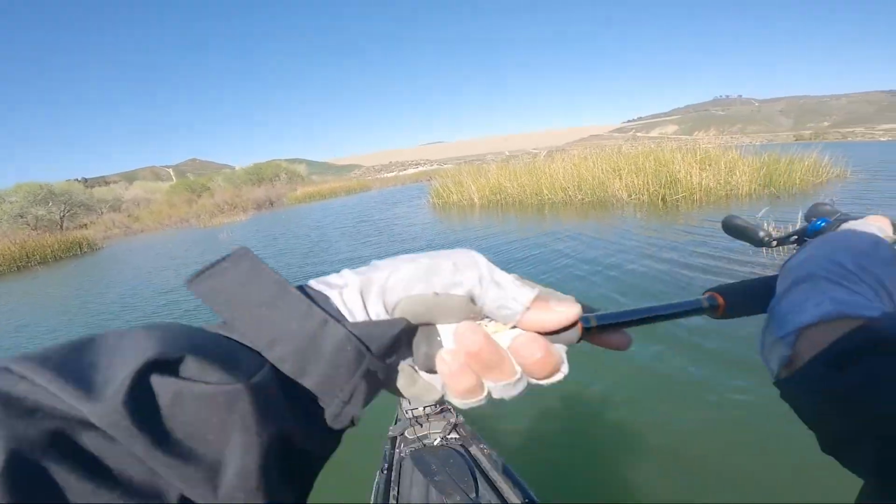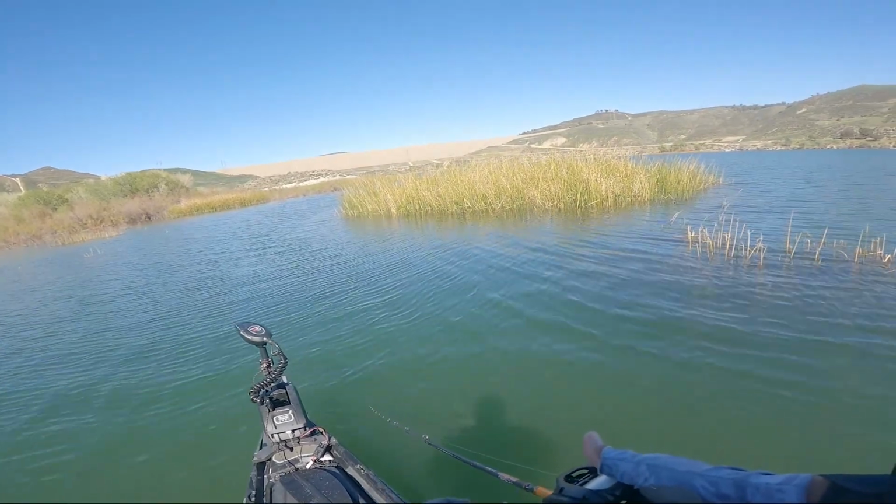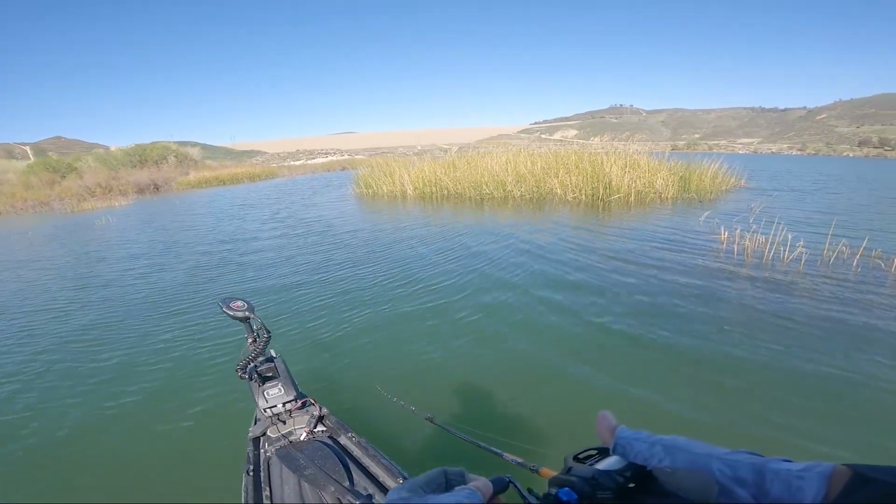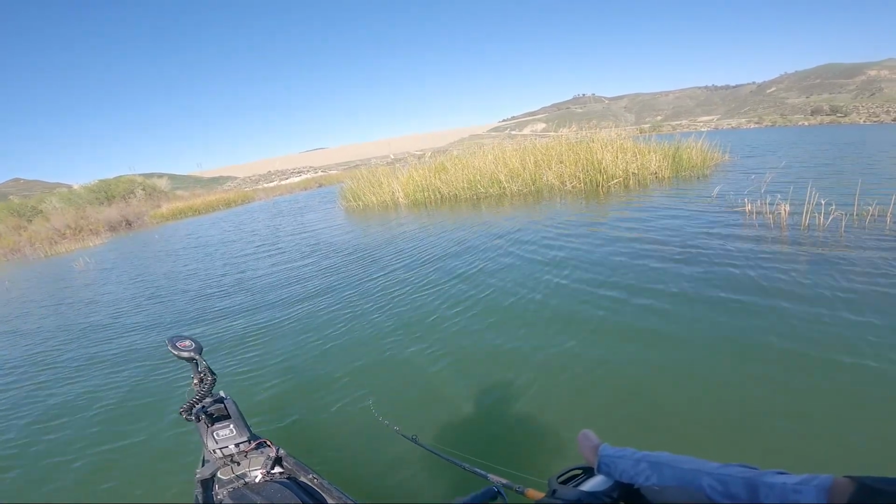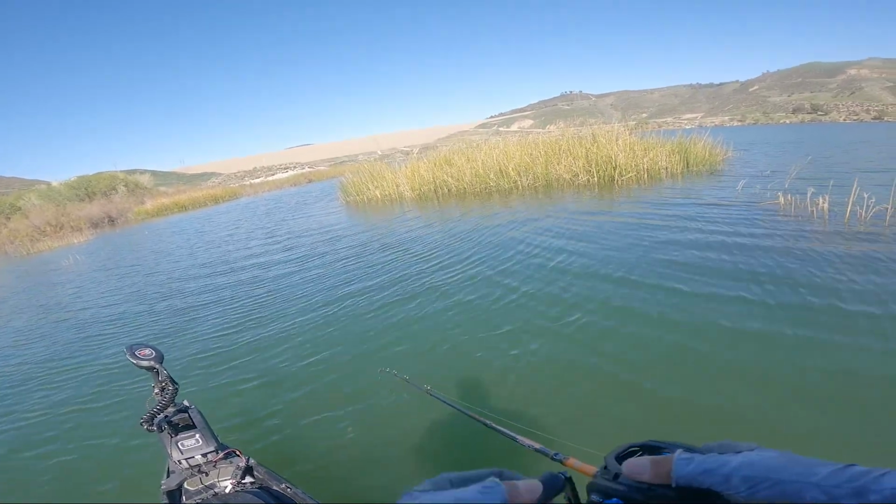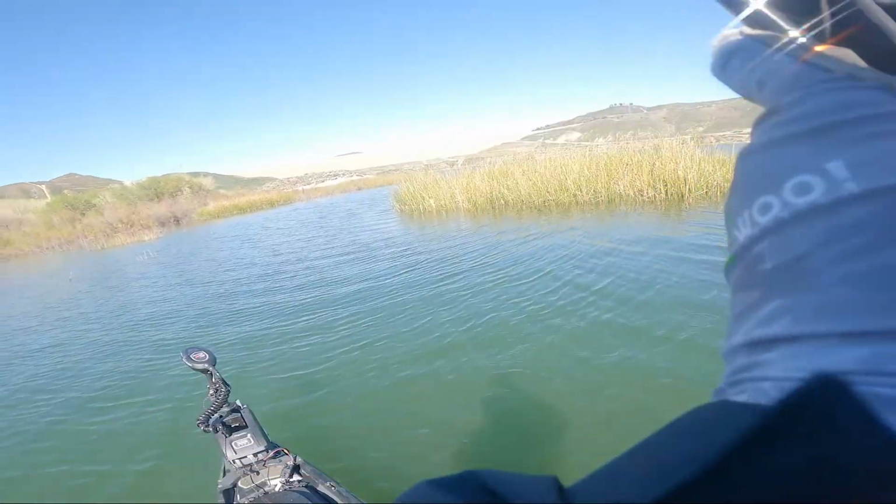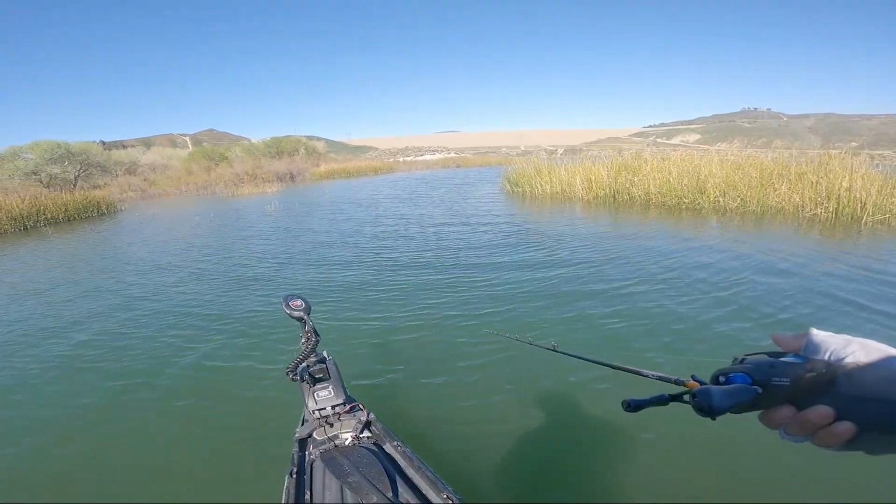But yeah, I'm just fishing that additional bait that I decided to throw, the chatterbait that has a shad color pattern on it. And I'm just working it on the edges of those tule berms and on the edges of all that brush that's submerged in the water. Didn't get any bites, so I move on.